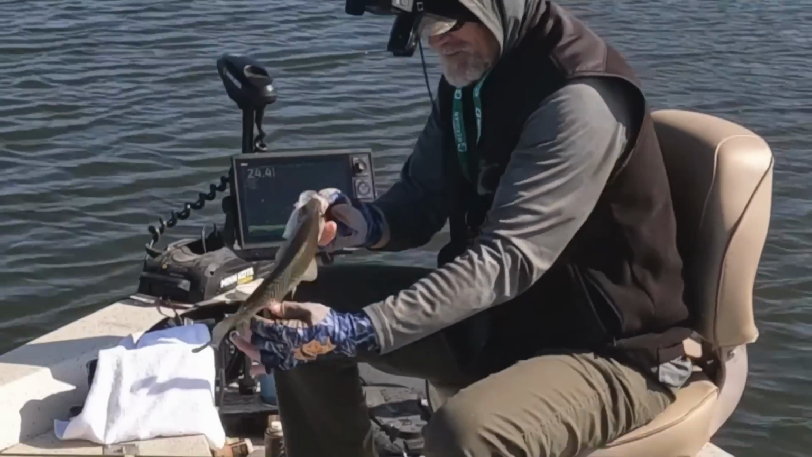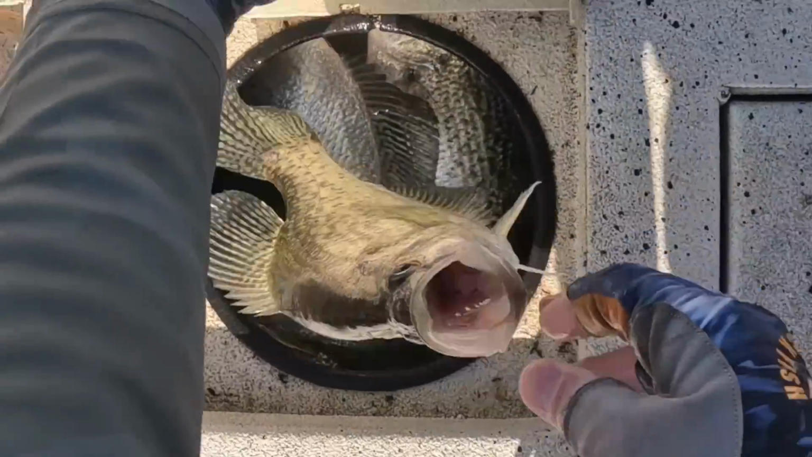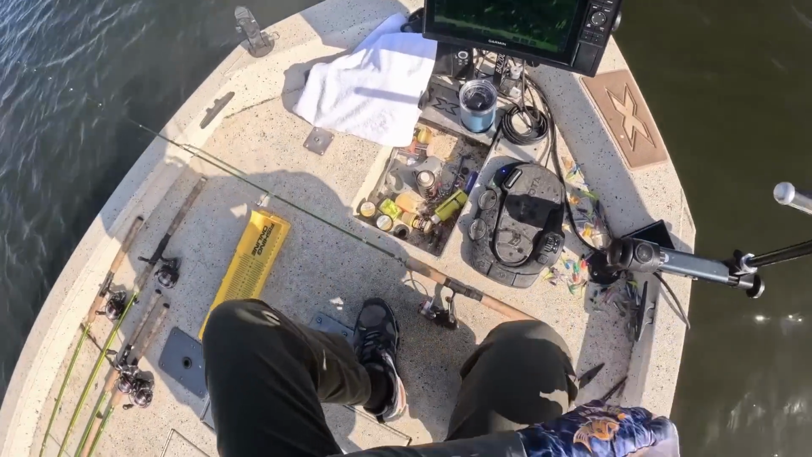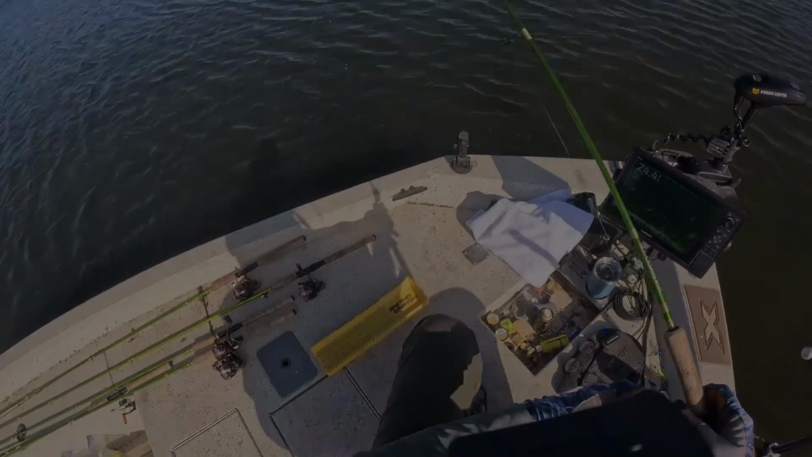Gosh, what a day. That live well is starting to get full. I think we'll catch about 3 or 4 more and we're gonna call it a day.